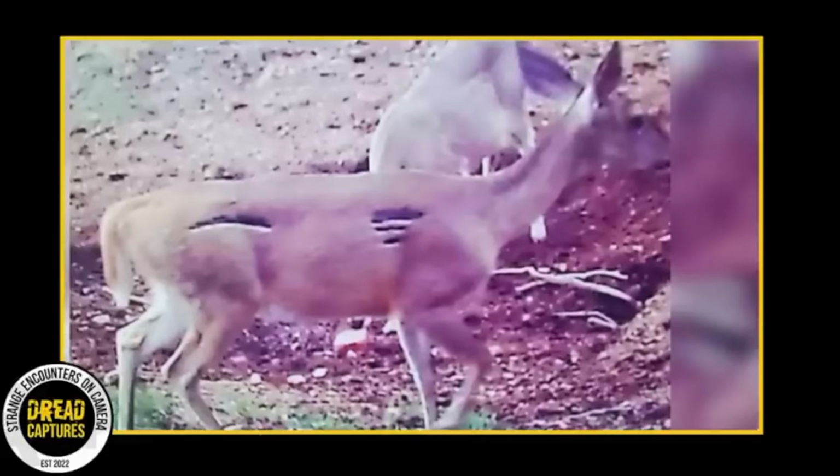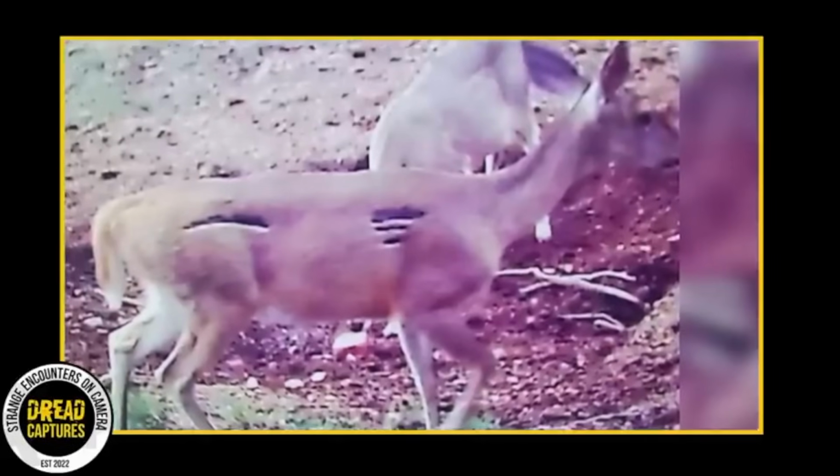Interestingly, a commenter shed some light on the situation. They explain that this is not as uncommon as you might think during mating season. It's possible that a buck's antlers might scrape a doe in the heat of the moment, leading to such markings. Even the individual who shared this image online can only guess. They suspect that a cougar or a bear might be responsible.